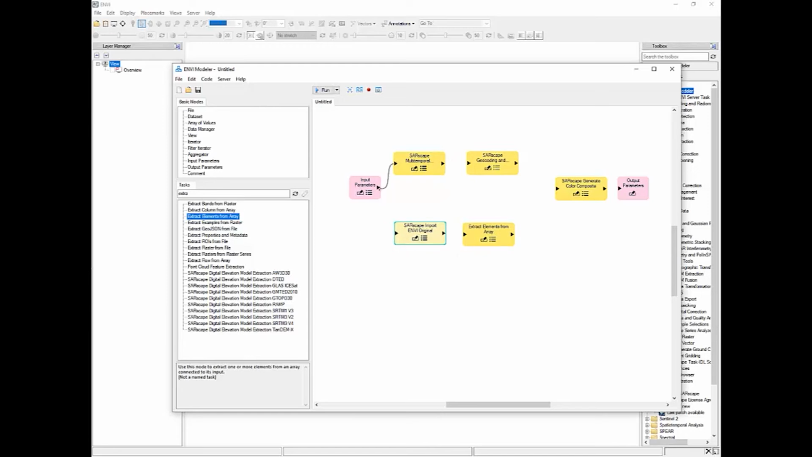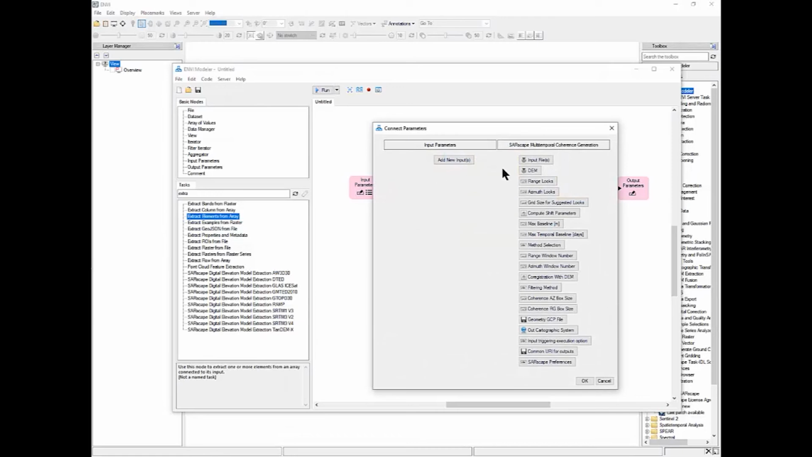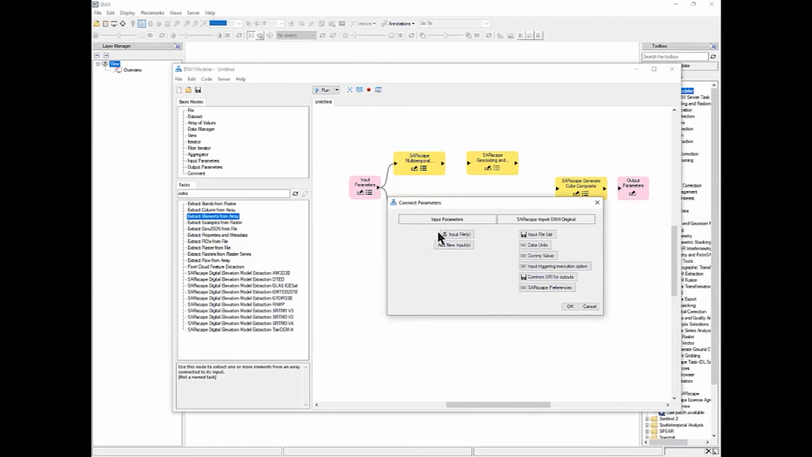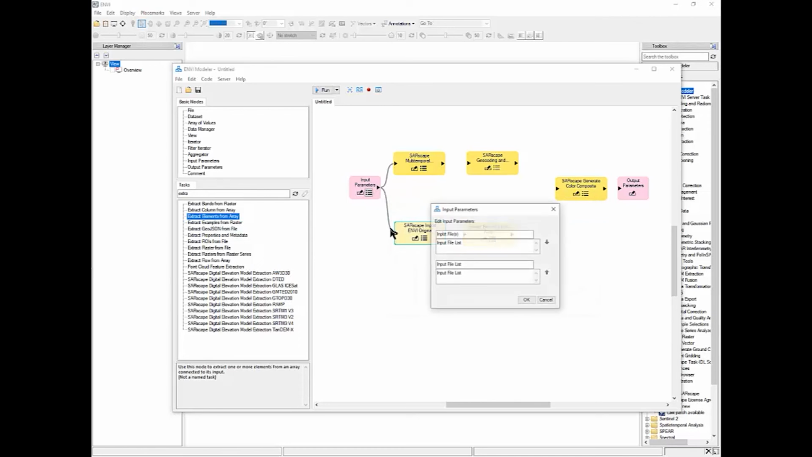So first of all, let's connect the parameter with the input and rename them. Here we have input S1 product. Here we have input. We need to input the digital elevation model.